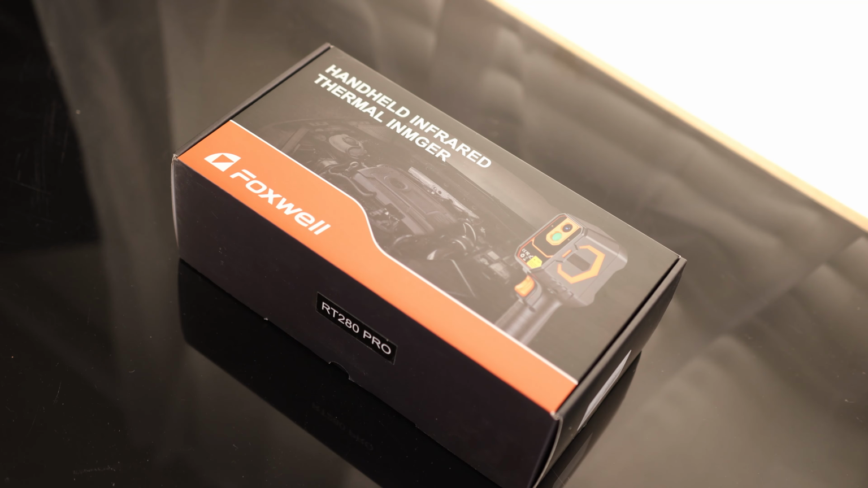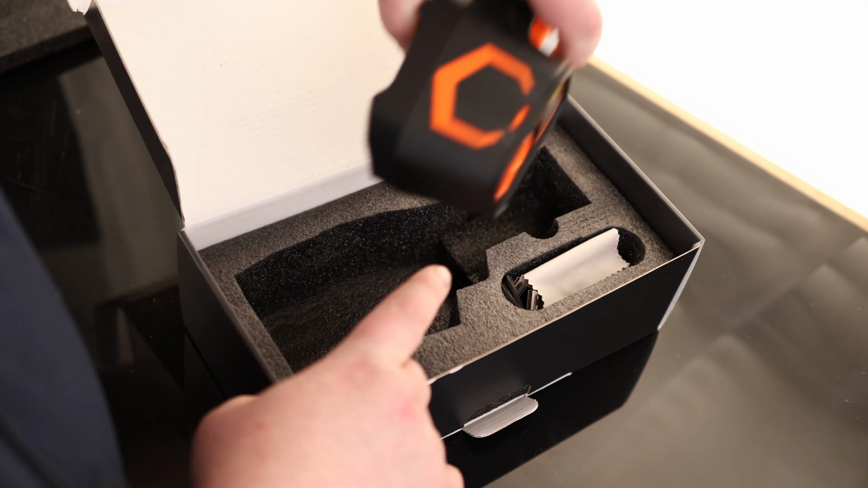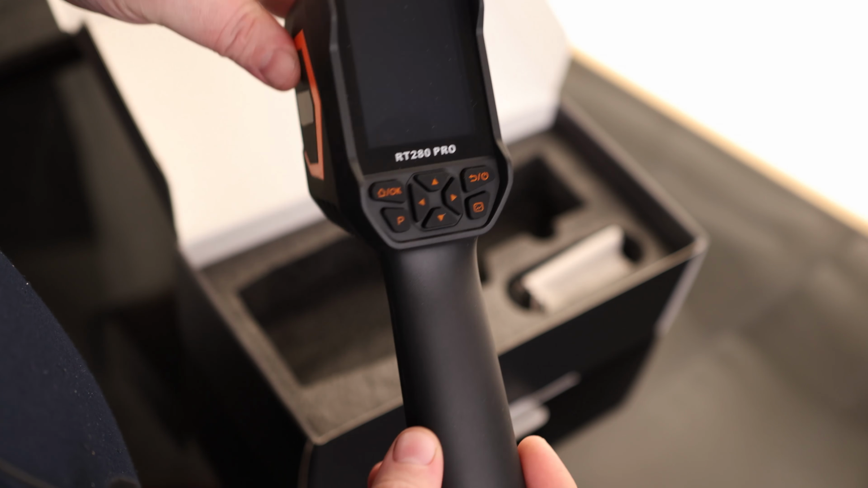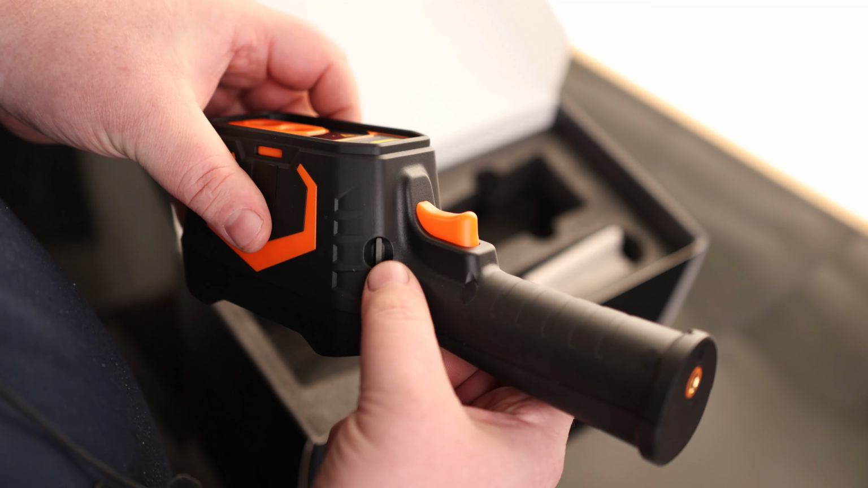Today I'm taking a look at the FOXWELL RT280 Pro. So we got our user guide, got the thermal camera. It does have a 1/4-20 on the bottom, so if you want to, you can mount that on a stand. We got our lenses there on the front. Got a couple of tether points there on the bottom.